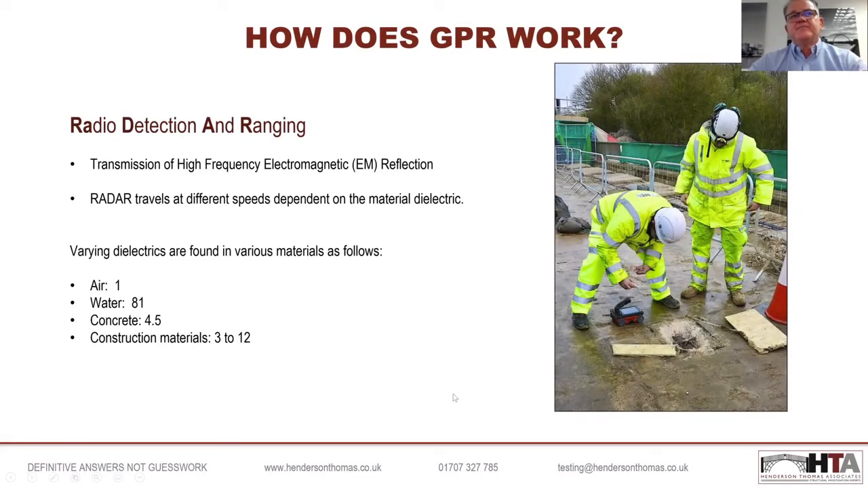How does it work? I'm not going to go into too much detail into the technology. You can read very large amounts of tomes of this on the internet. But effectively, the radar equipment emits high frequency electromagnetic energy into the material you're looking at. What you will find is there will be varying dielectric constants, which is a GPR term, and these will vary between different objects that you're looking at. To give you a very quick idea, air has a dielectric constant of 1, water 81.